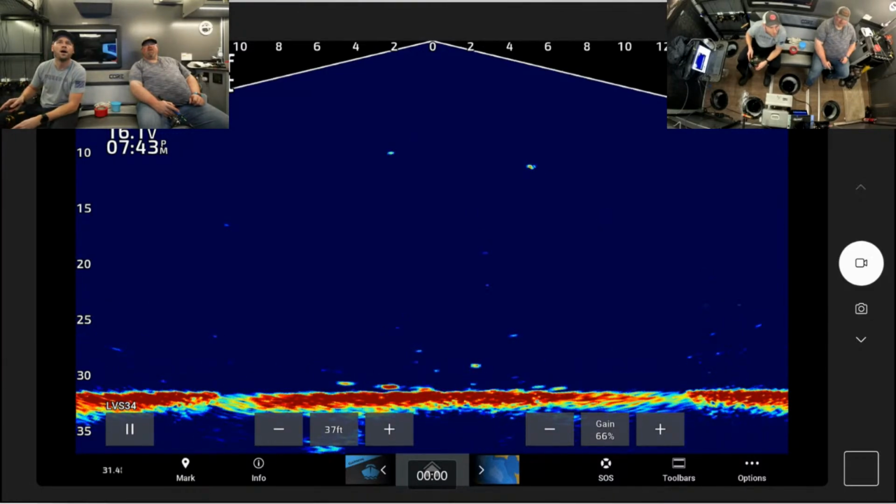Randy's asking, what bait feeder are you running for the ice? See it up there. What bait feeder am I running? Yep. This is the Kuma CBF 500. I love those. I also have some of the CBF 1000s from Akuma. Those are my two go-to.